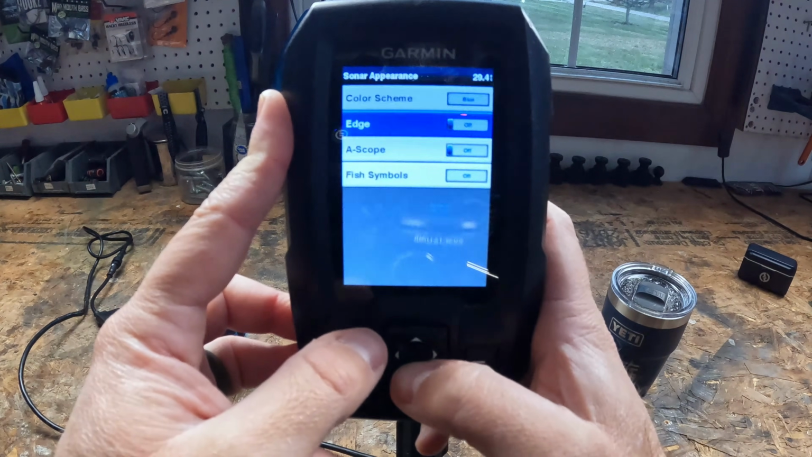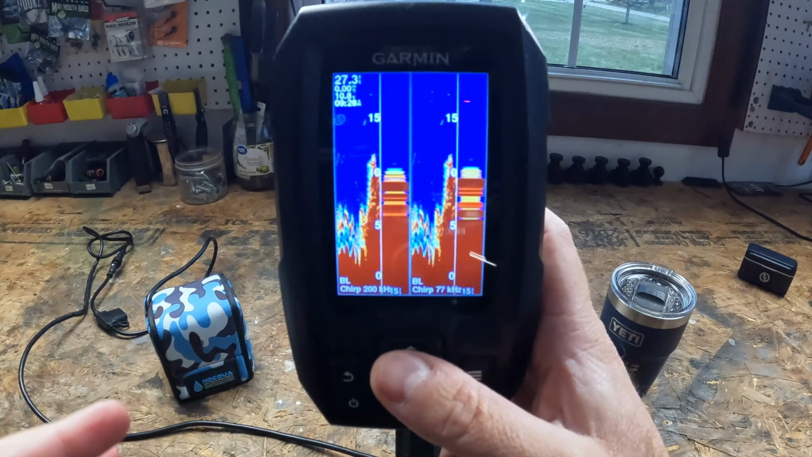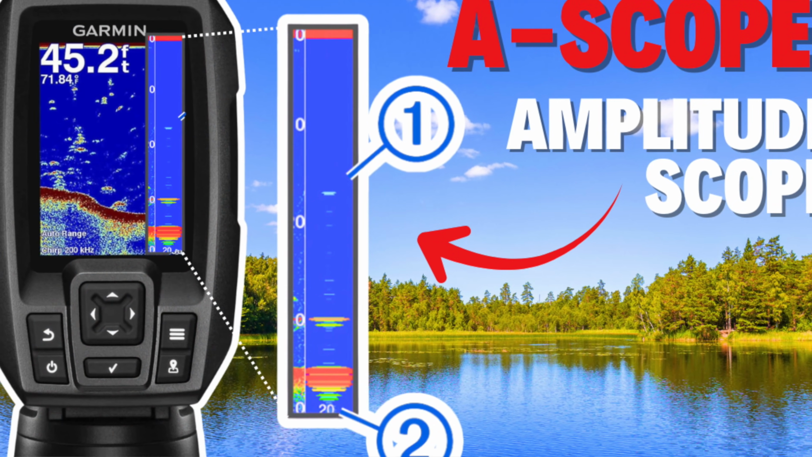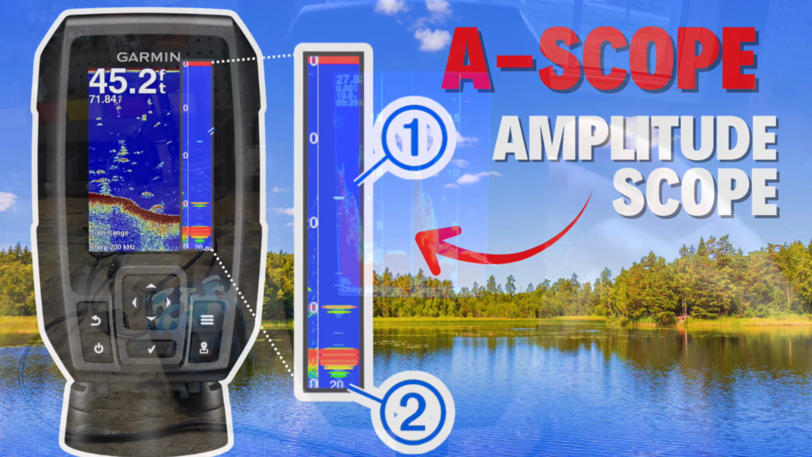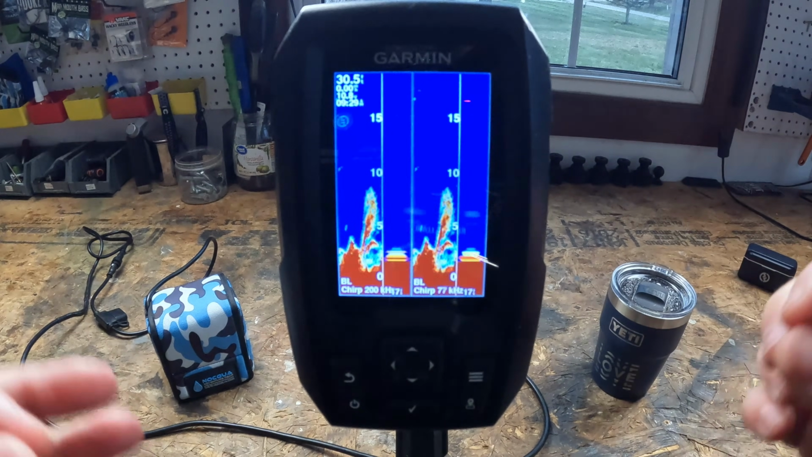Next up, you have A-scope. So this is a setting that I actually love. A-scope is actually short for amplitude scope, right? It is your real-time sonar strip on the right side of the screen right here. And it tells you what's happening right now.